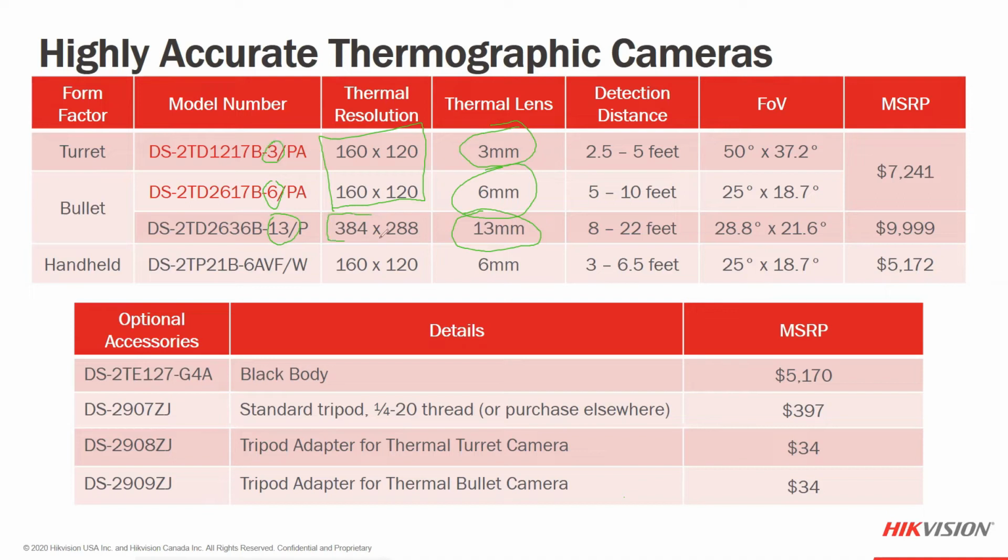This is a medium resolution thermographic camera. You can see the detection difference is quite different between 3, 6, and 13, going 2.5, 5, and 8 to the far side of 5, 10, and 22 feet away from the camera. So all of these are considered in where you're going to place the camera and where the temperature screening will take place.